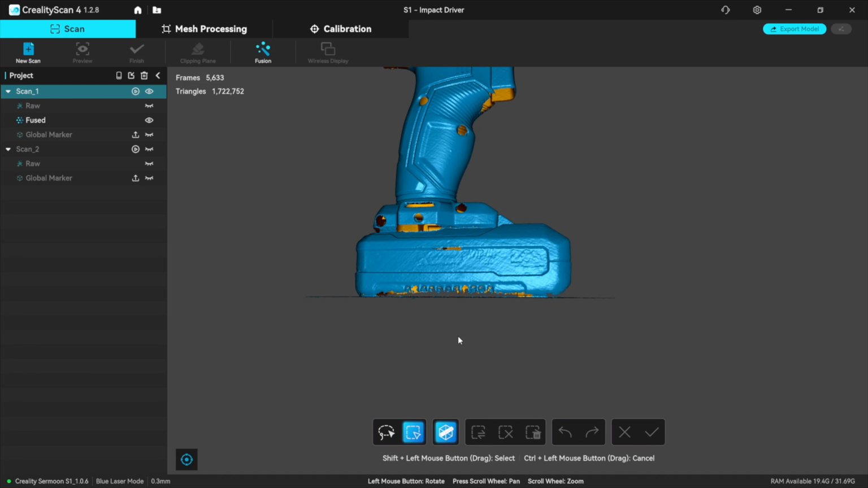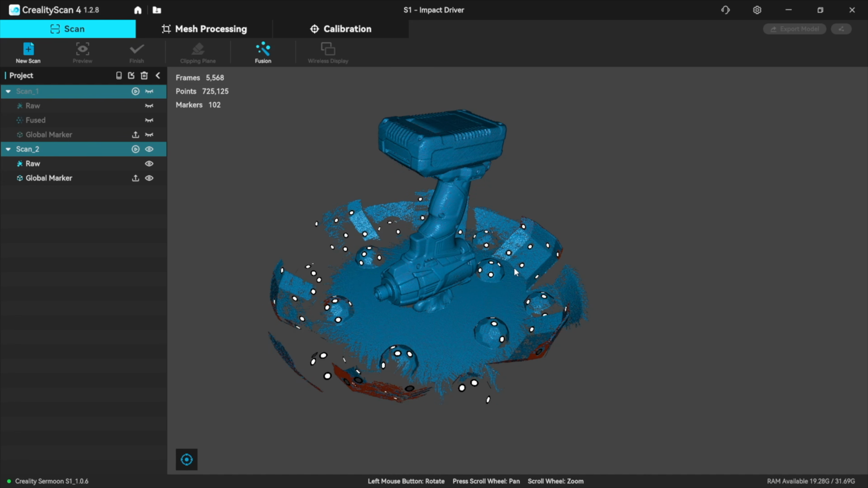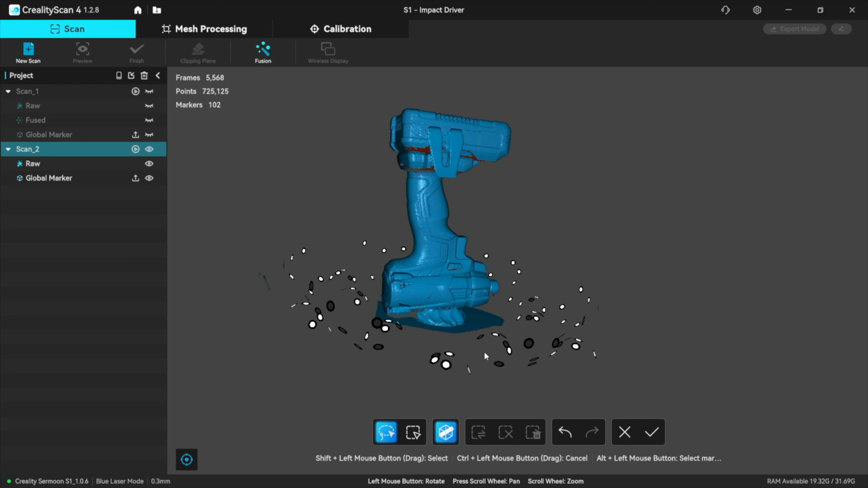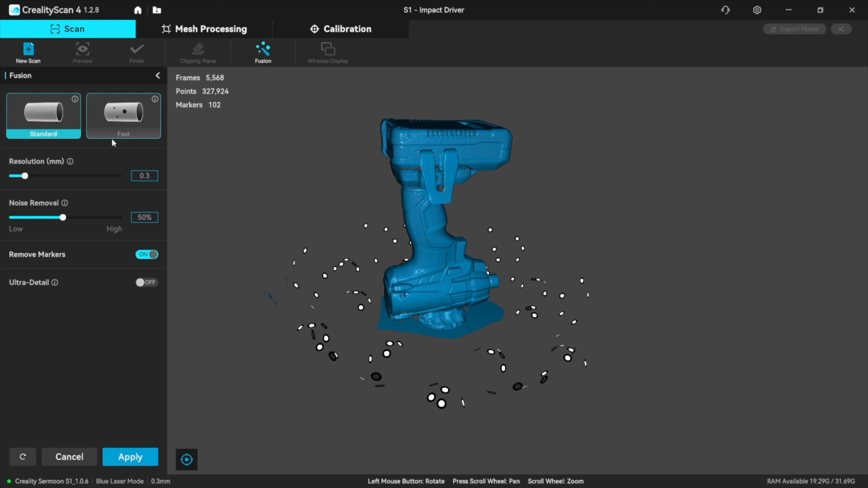So let's have a rectangular selection. Let's come up to some good area and let's bin that. Just missed a bit there. Okay, there's the second scan. Let's clean the junk off that and fuse it. Again, I'm going to fuse it before I cut that bottom off completely. It's normal scan, 0.3.